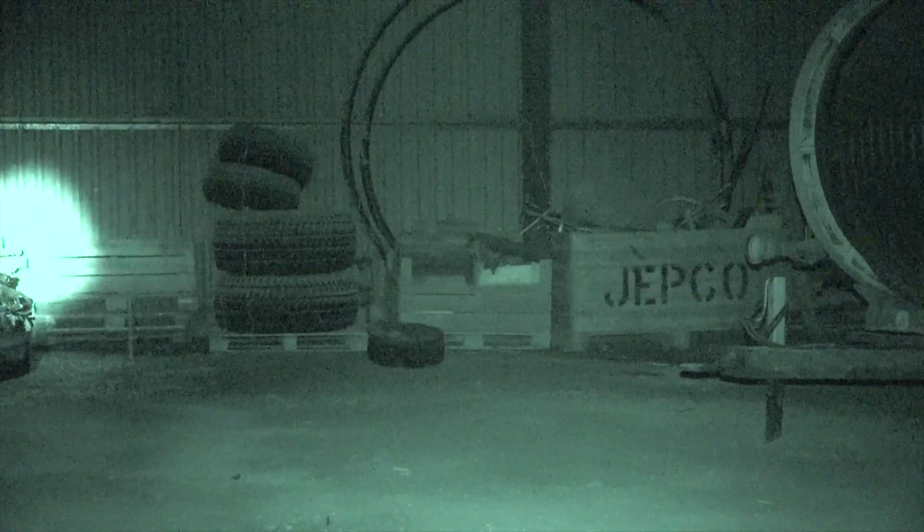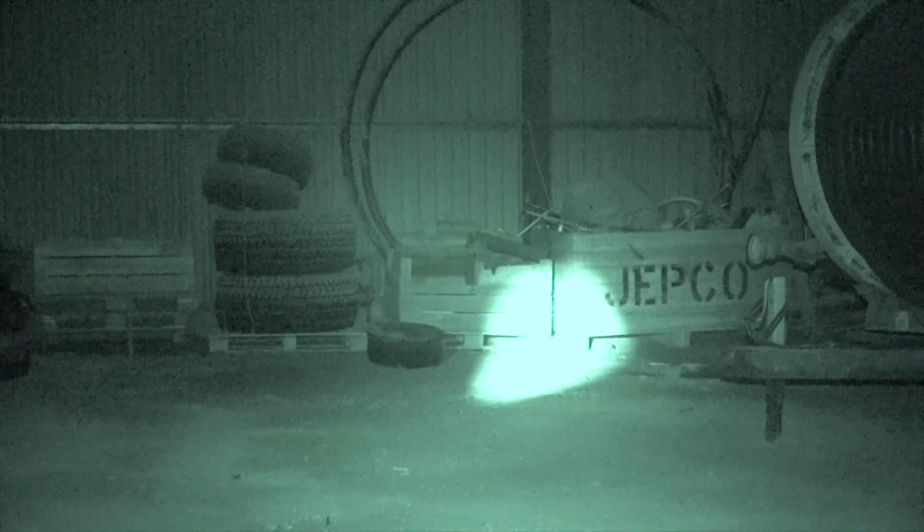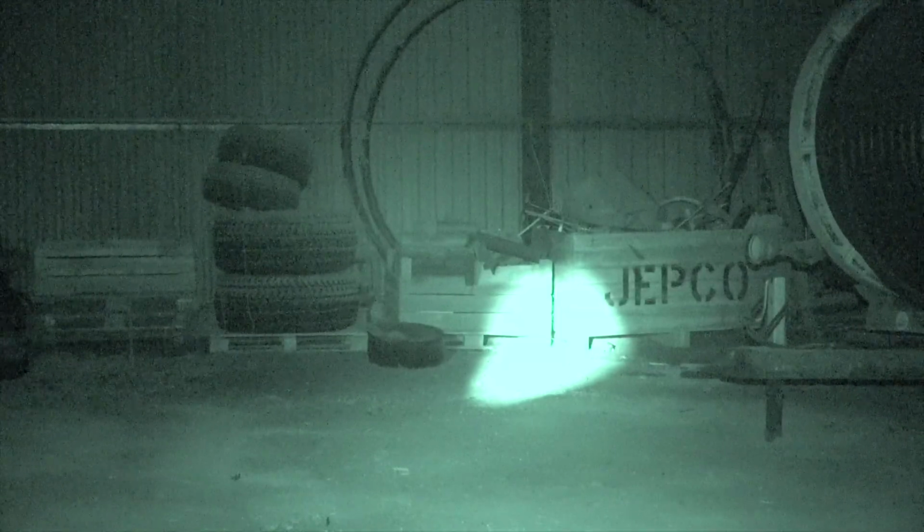You can just see the rat here in between the two potato boxes, but the IR concentrated beam just whites it out that little bit too much.